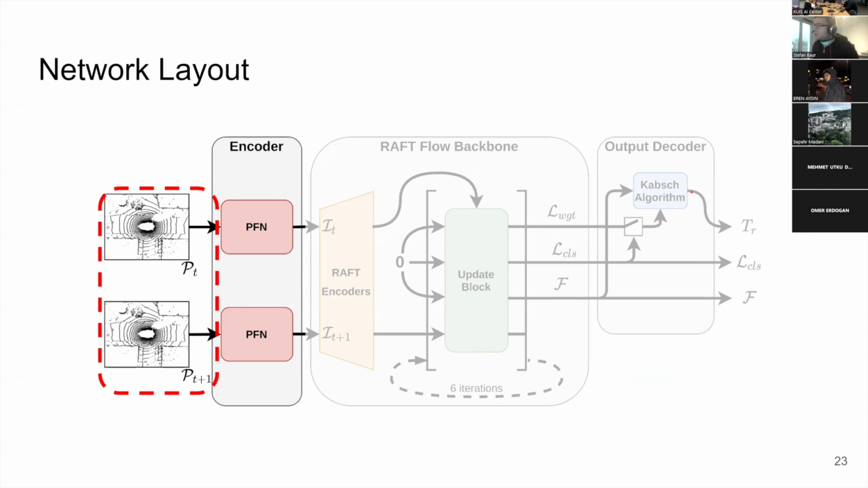You can already see it over here. So basically, now we have these two point clouds. We have two pillar feature encoders. That's a bird's eye view encoder, a very, let's say, well-established encoder. And then we use this.